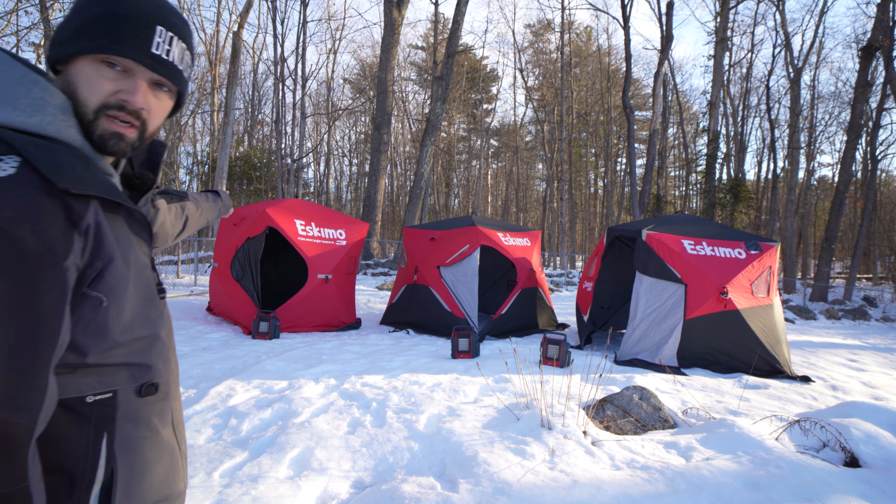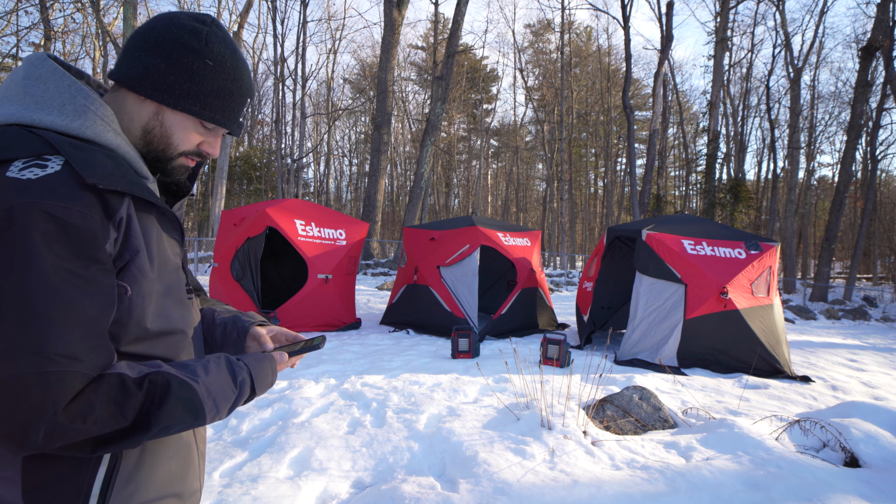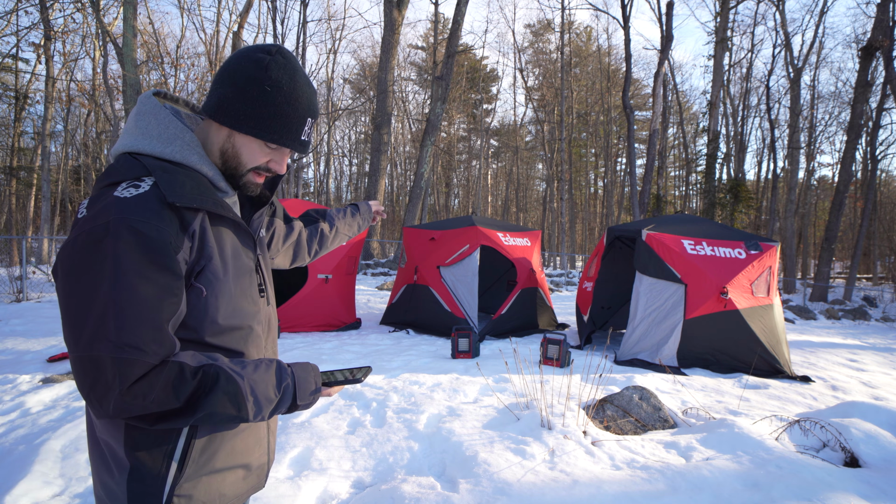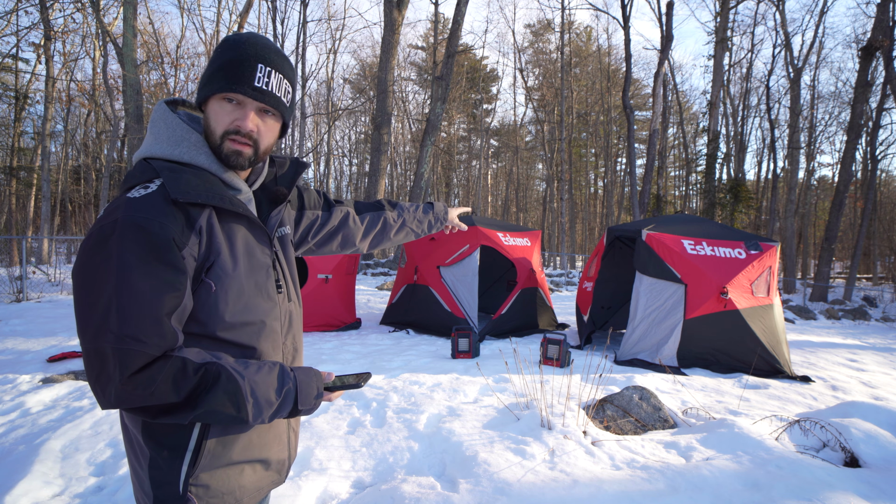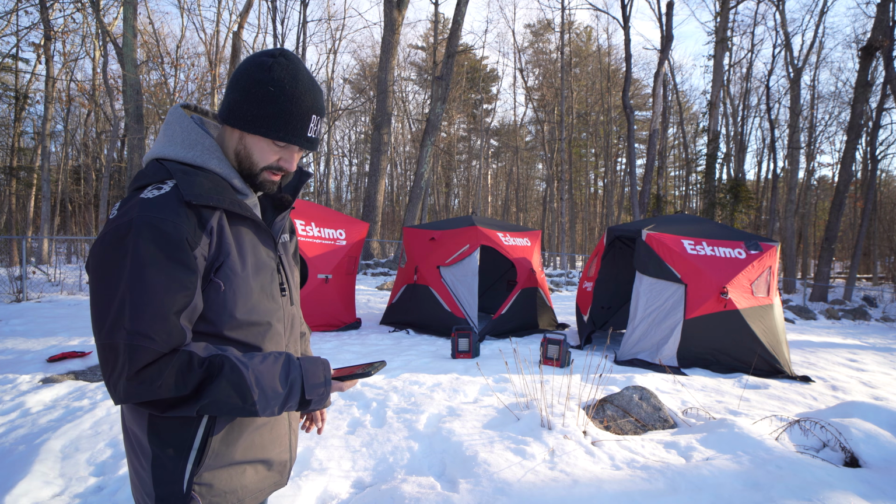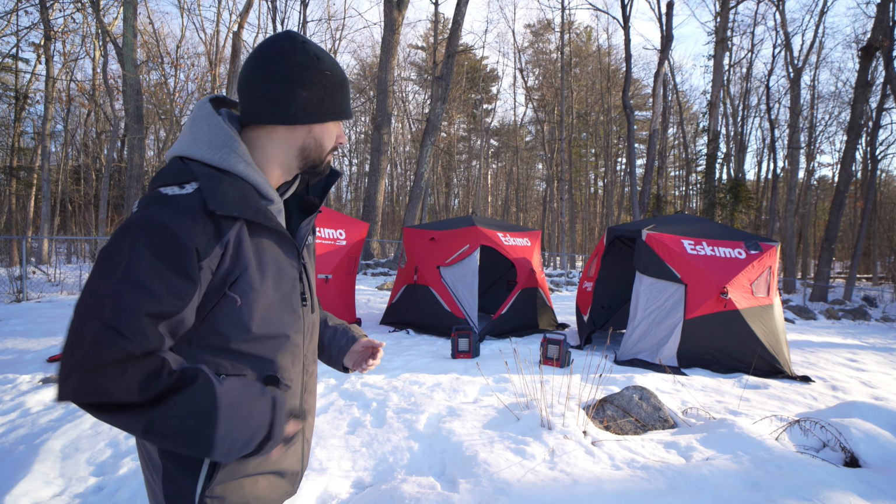We have the Quickfish 3, which is here on the far left, or my left. This is non-insulated. This is about $240, $250. We have the Fatfish 949 IG, which is about $400. This is insulated. This has the IQ fabric. And then we have the Outbreak 450 XD, which has the Storm Shield fabric in it. And that is $530. They keep running sales, so I never remember the price.